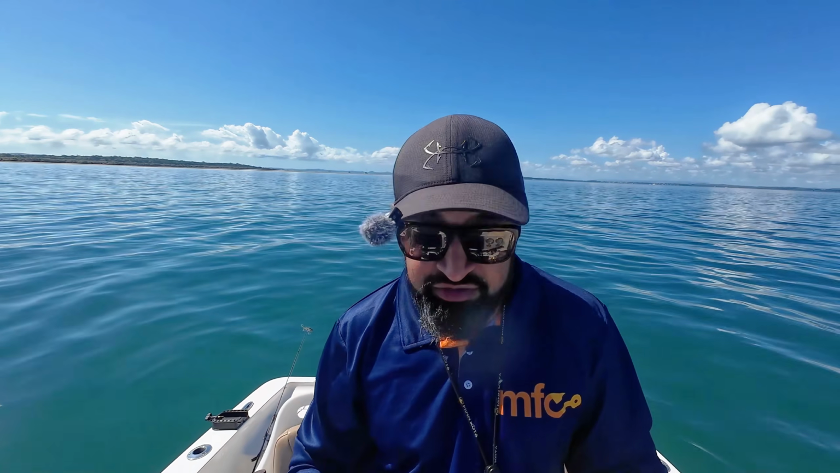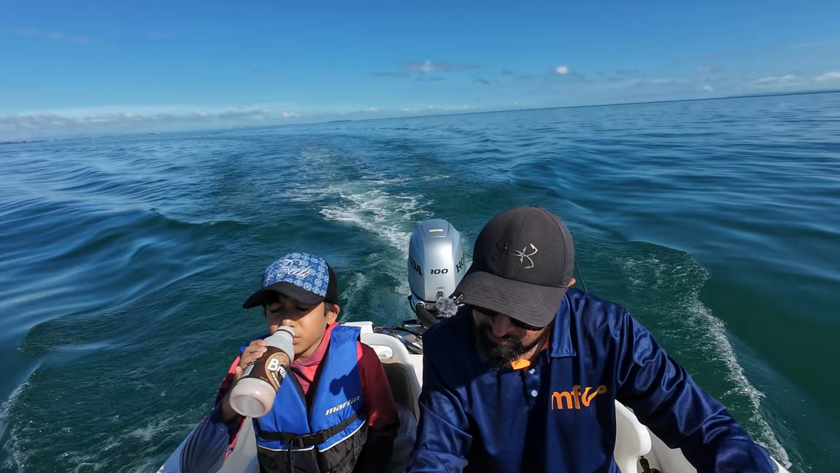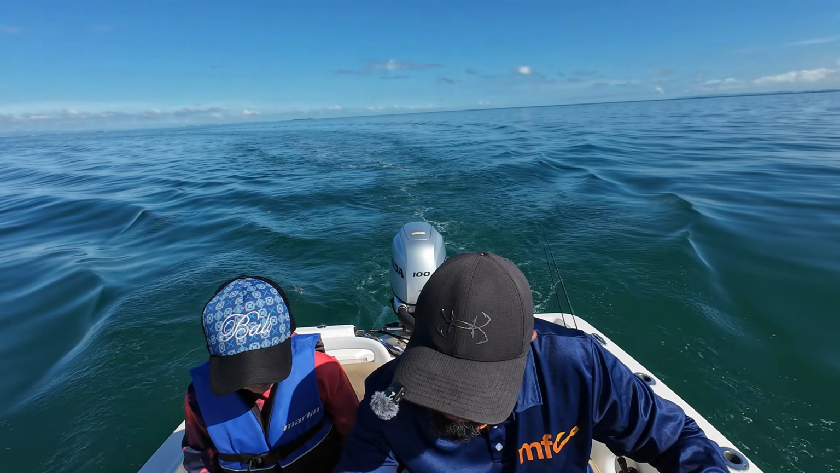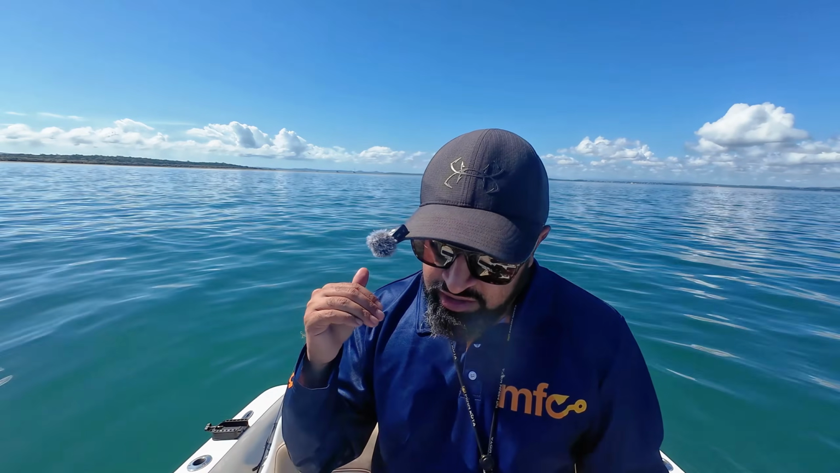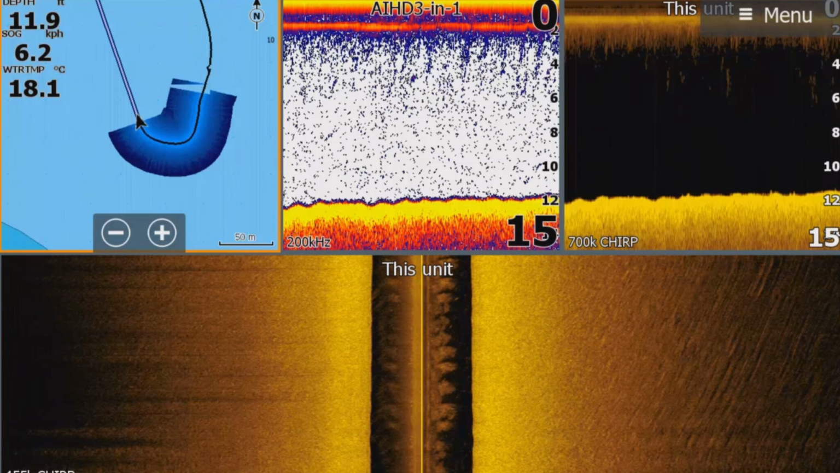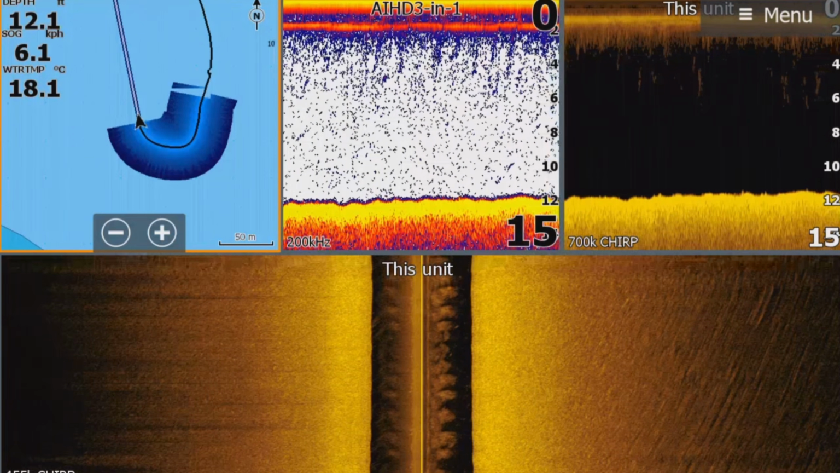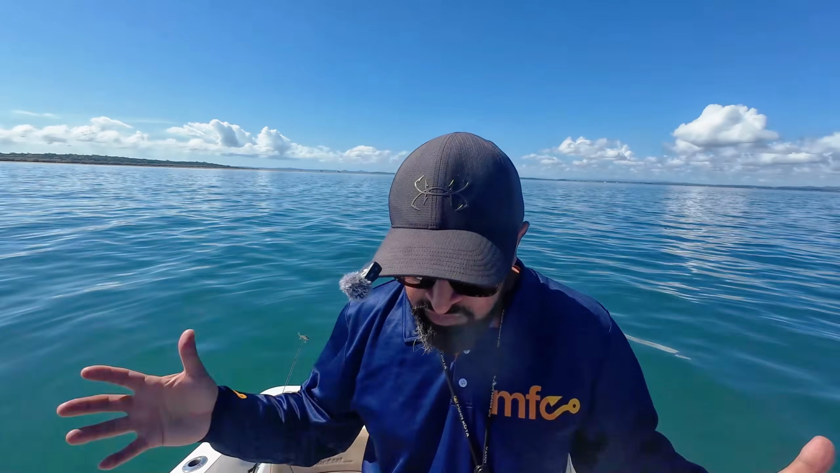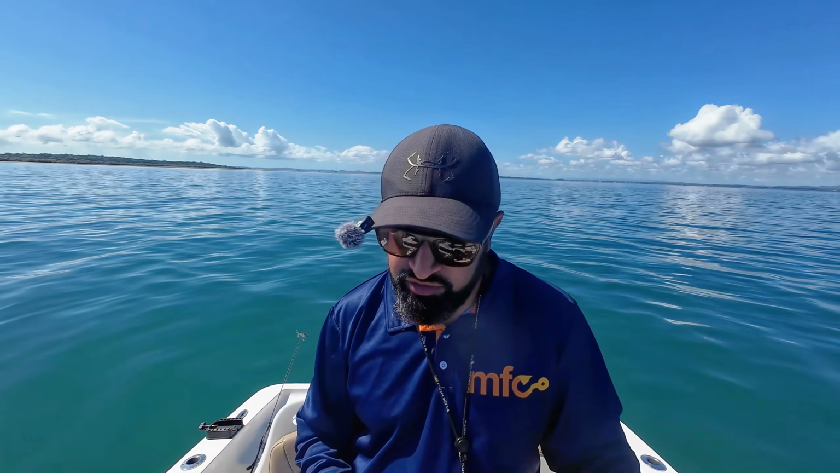So as I'm sounding around with my side scan, I might be idling at between, say, 3 to 6 knots, which would be around, say, 6 to 10 kilometers per hour. I've got all that information there. And as I'm looking, I can mark fish, see where it is on the side scan. I can see what's happening directly under us on the 2D sonar and the down scan as well. So it's giving me a holistic picture of what's going on.